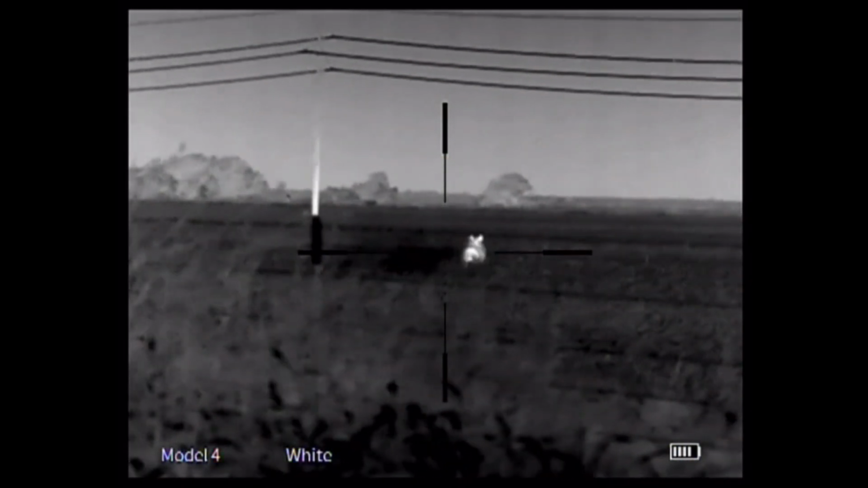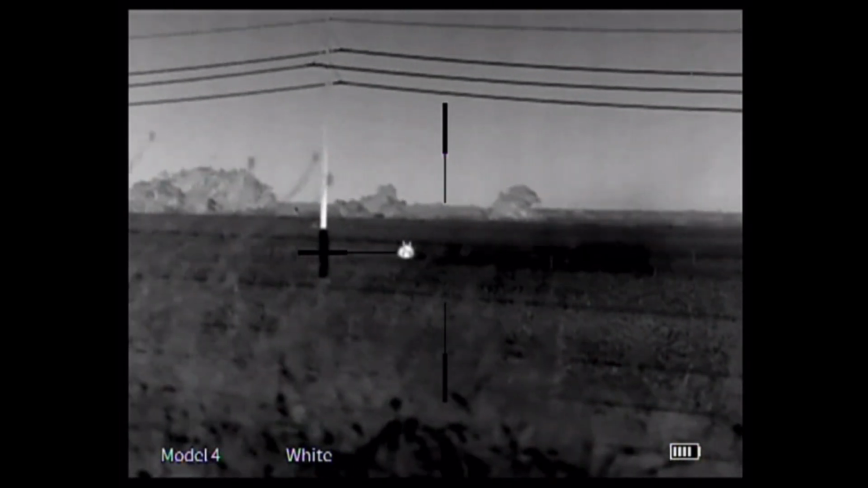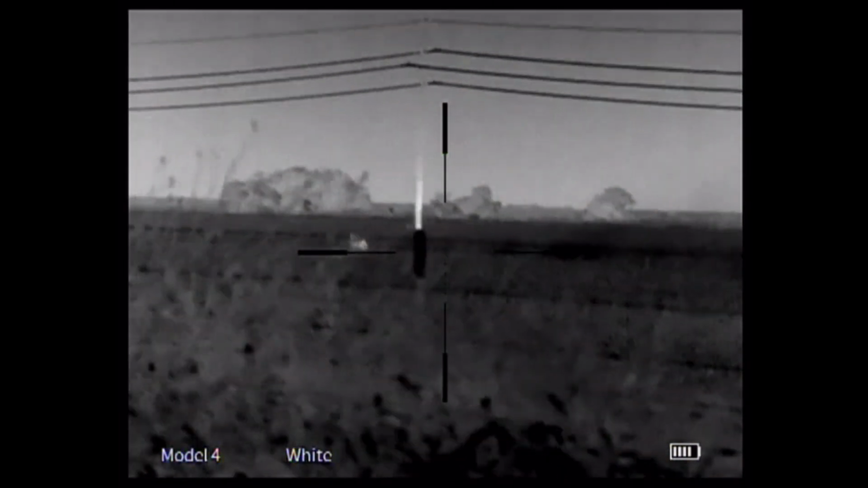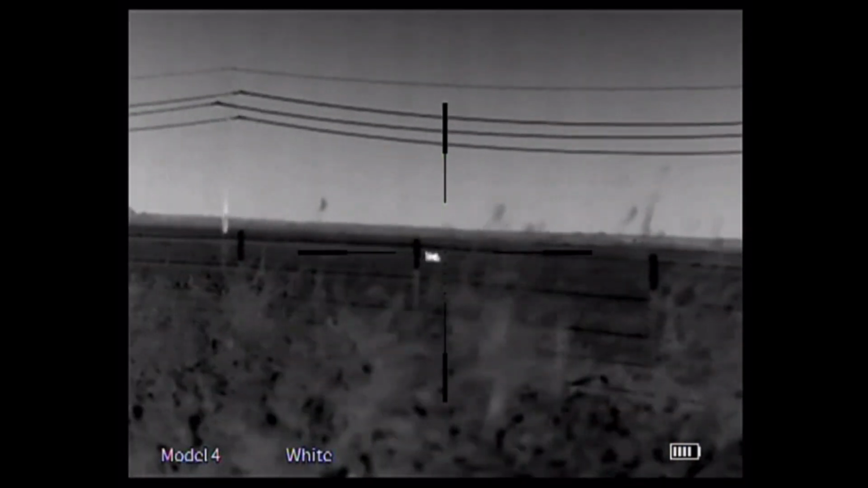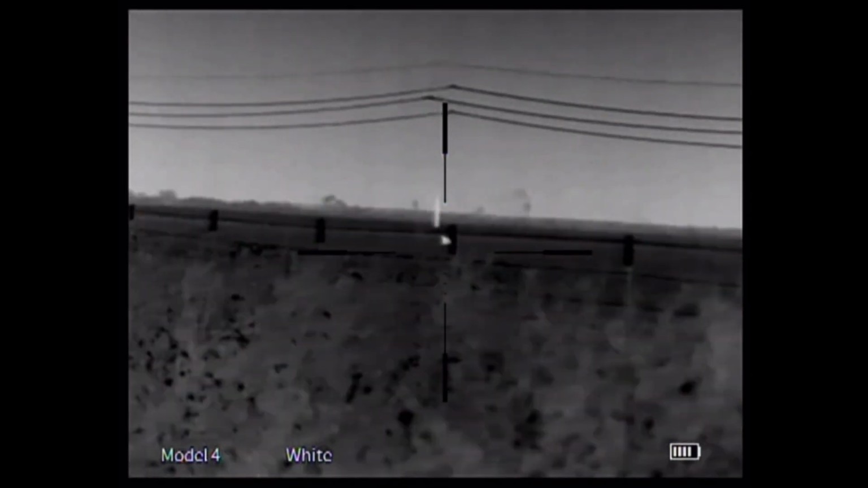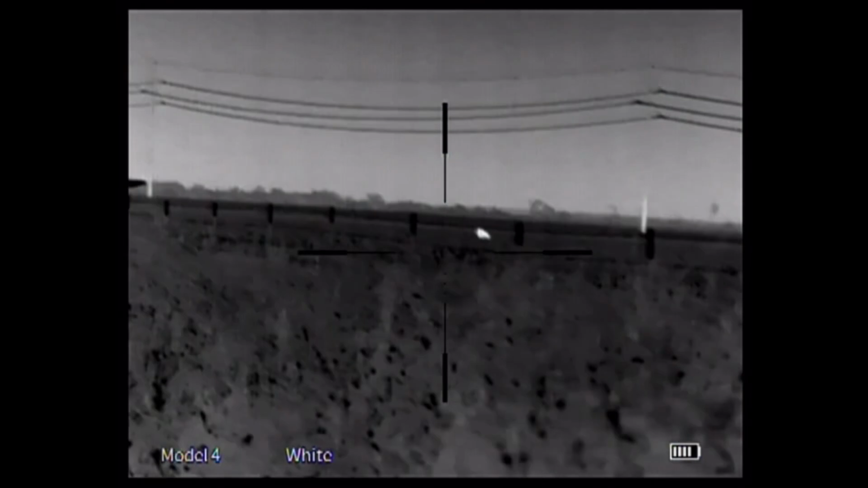Shooting off my trigger stick because I didn't want to get the Deadeye tripod out. And when I watched this one back in slow motion, I shot it in the head because I could see something fly out, bone and blood or bone and debris or something. But it certainly wasn't a good enough hit to knock it down. So it runs and it runs and it runs. There's a highway around the other side of where it's running right now.